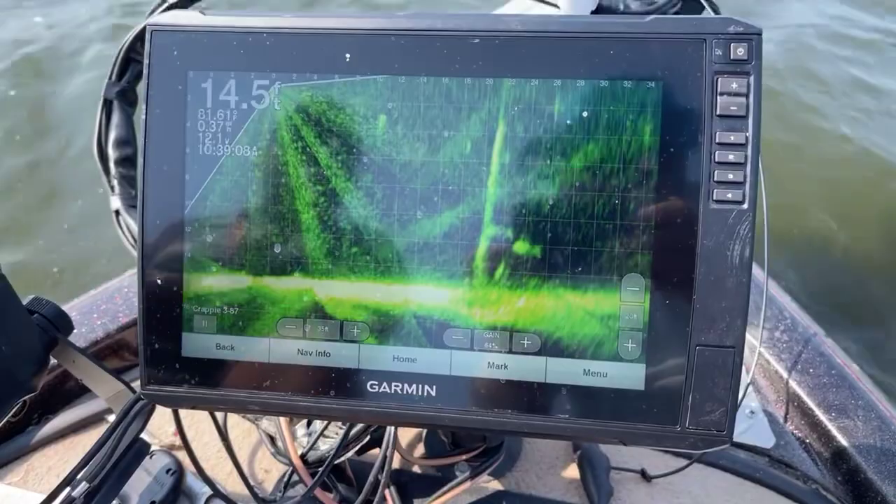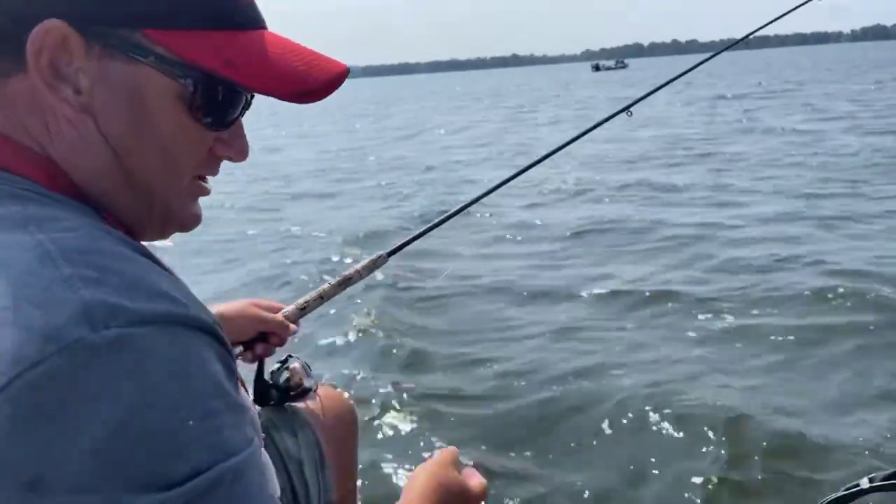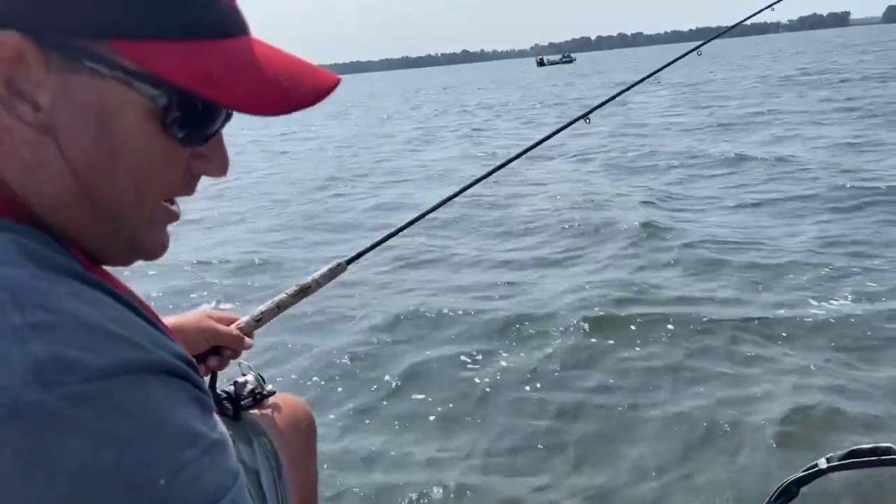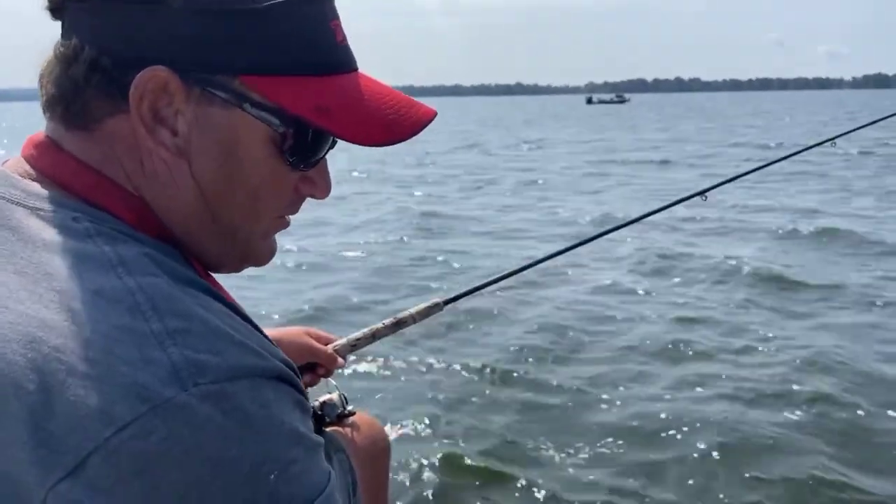I've got to get used to that new bracket too on that transducer. I keep wanting to throw a little to the left where it was, and now it's dead straight on. It just changed the perspective and threw my direction off a little. Kind of like starting over with that part.